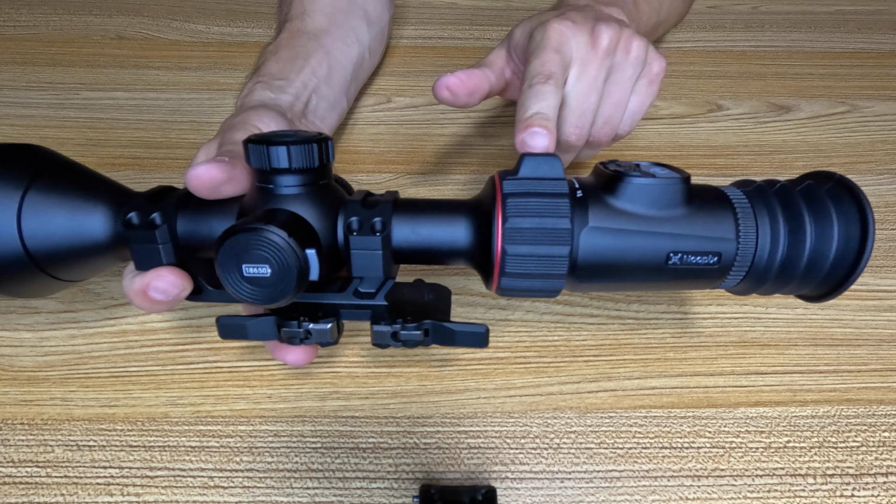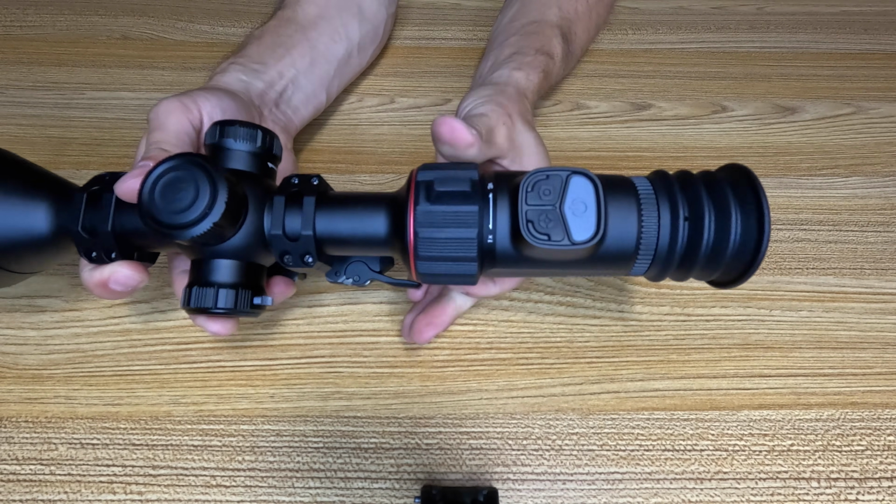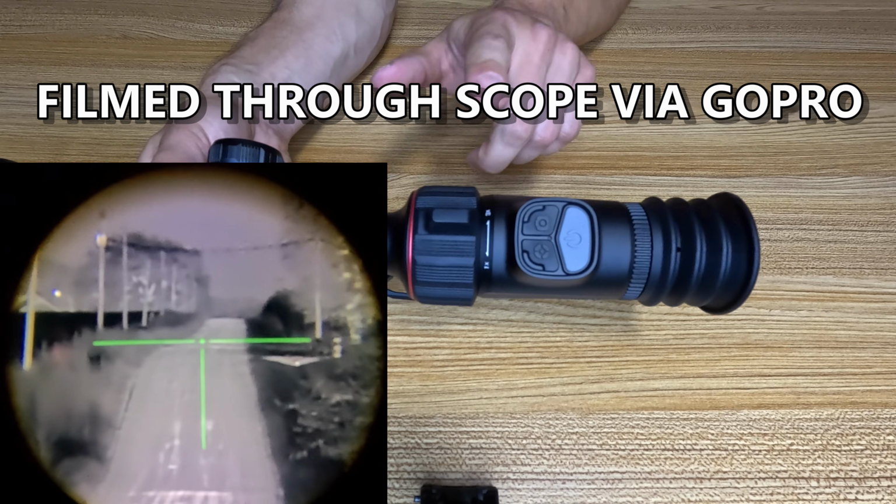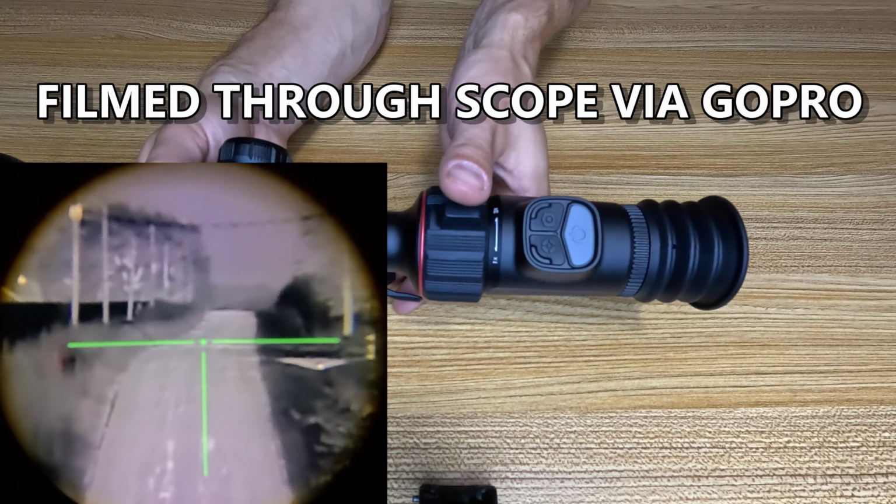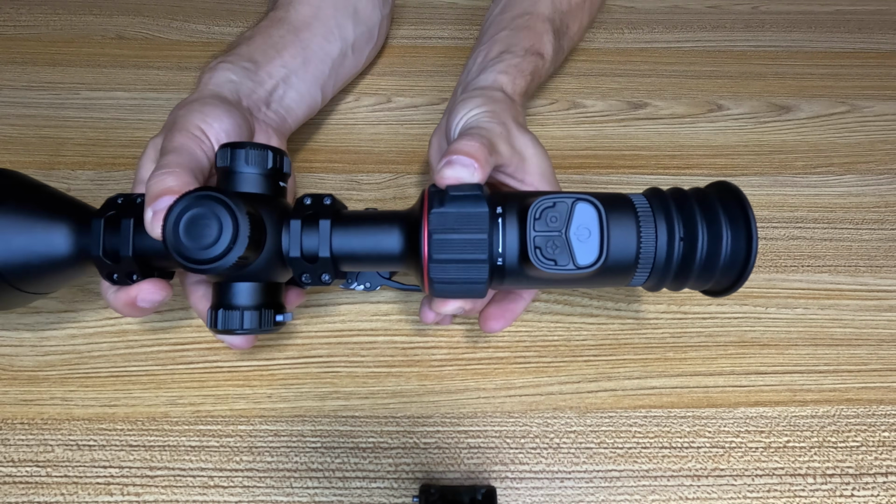And back to the ocular zoom. Another really awesome, unique feature of the scope. That's going to be your ocular zoom, which is going to be able to magnify your image by 3 times additional zoom, and you're not going to lose any clarity. It's not going to be pixelated whatsoever. It's just going to blow up that image right in the eyepiece. And remember, it will not translate to your video recordings.